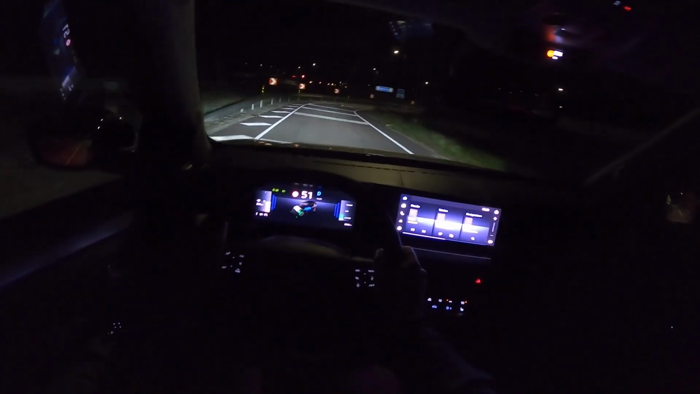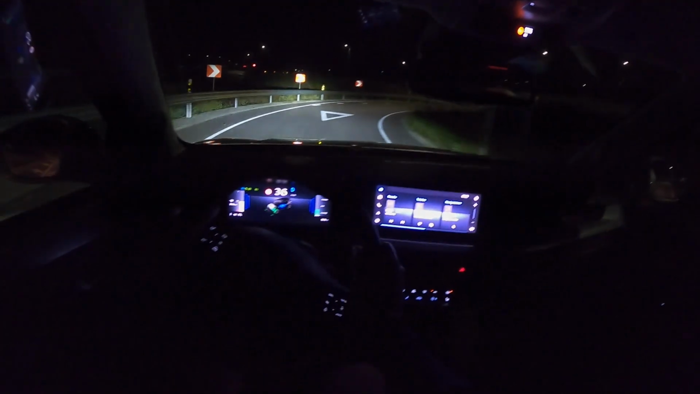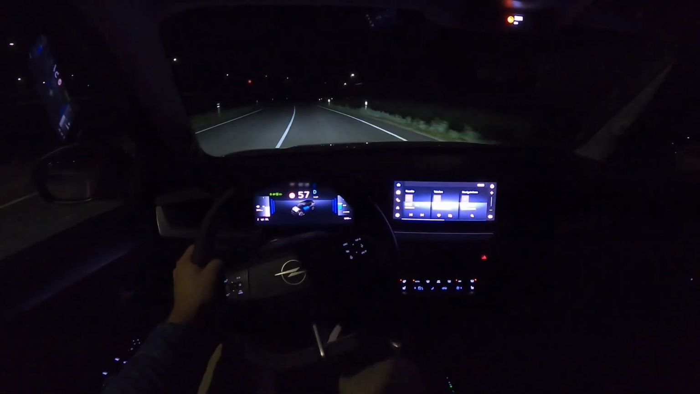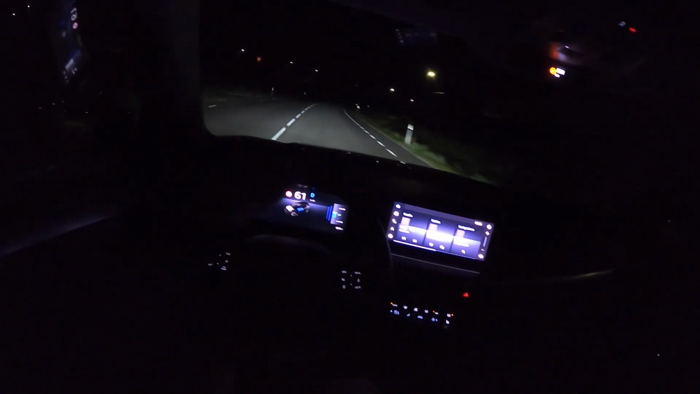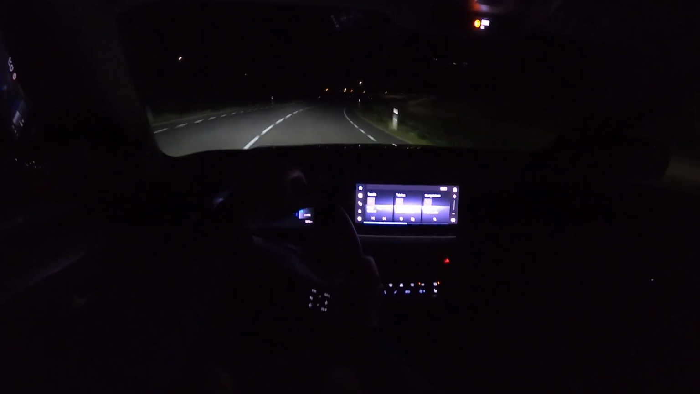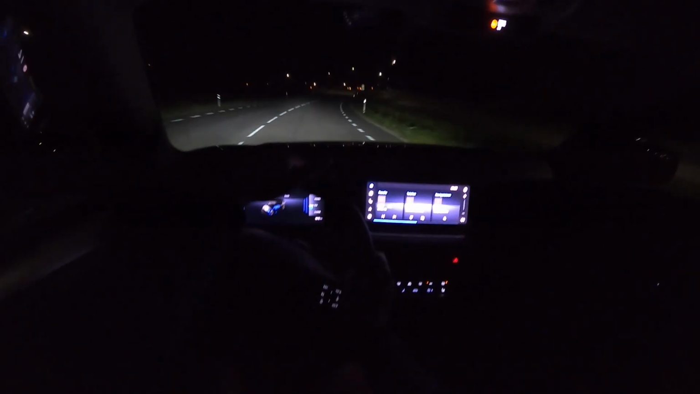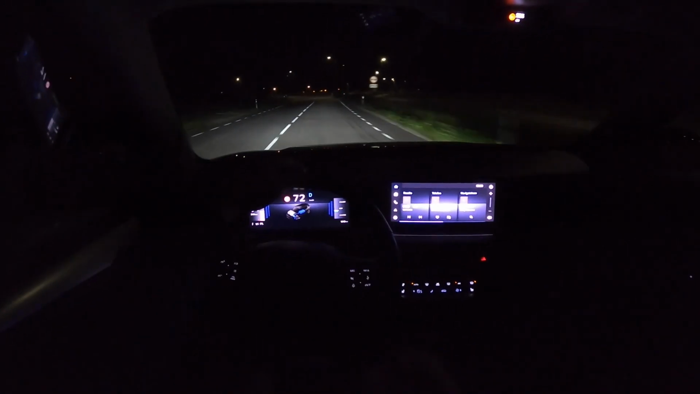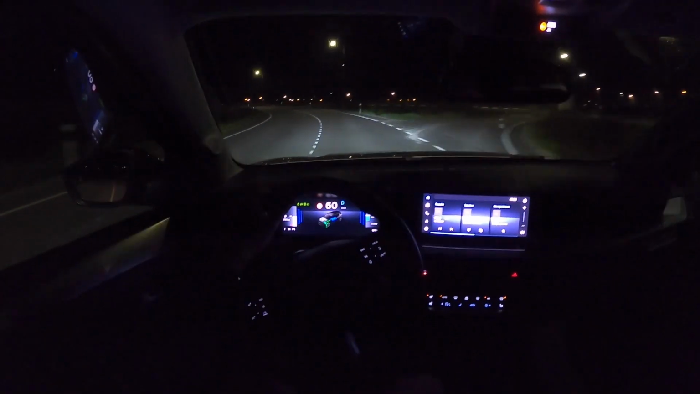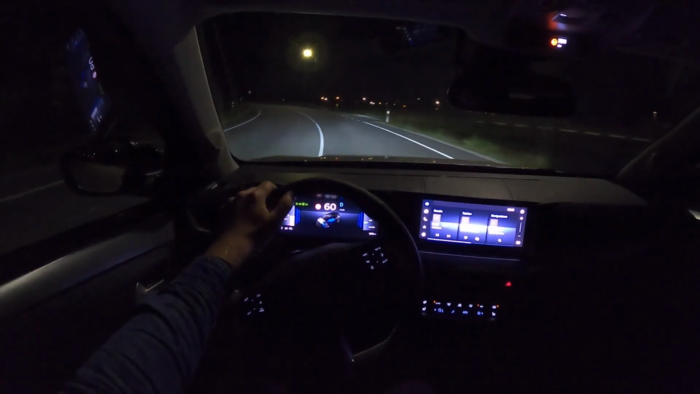So yeah, let's talk about those. Both trims come with full LED headlights, and it also has the high beam assistant, or automatic high beams. The LEDs are pretty good, no complaints there.